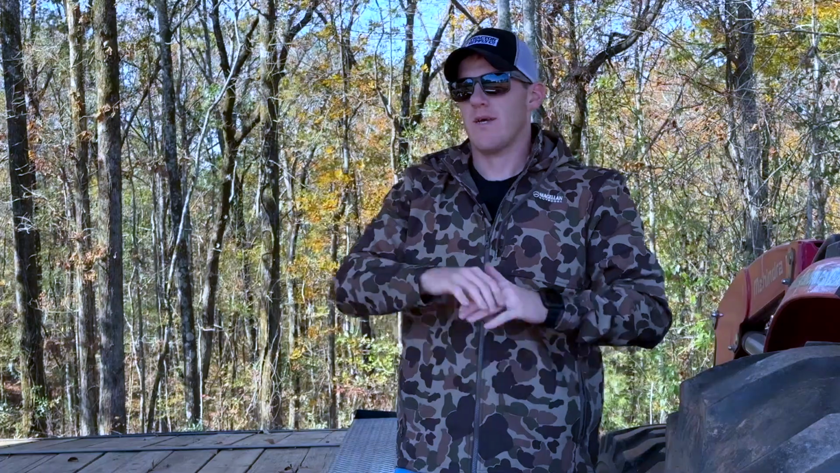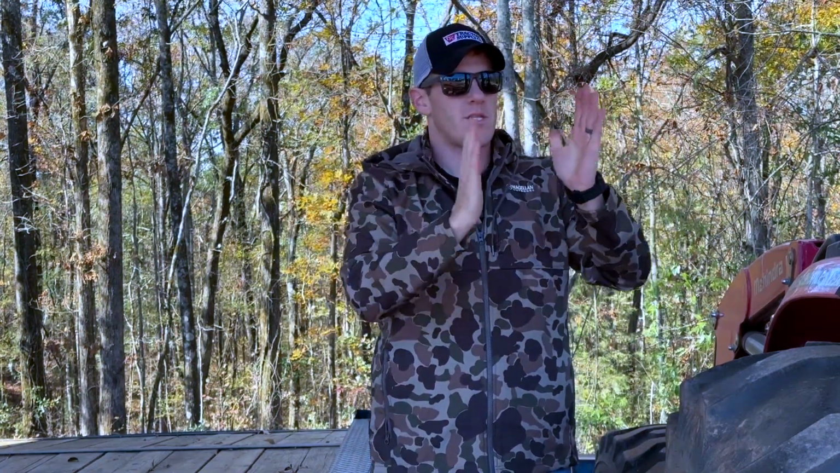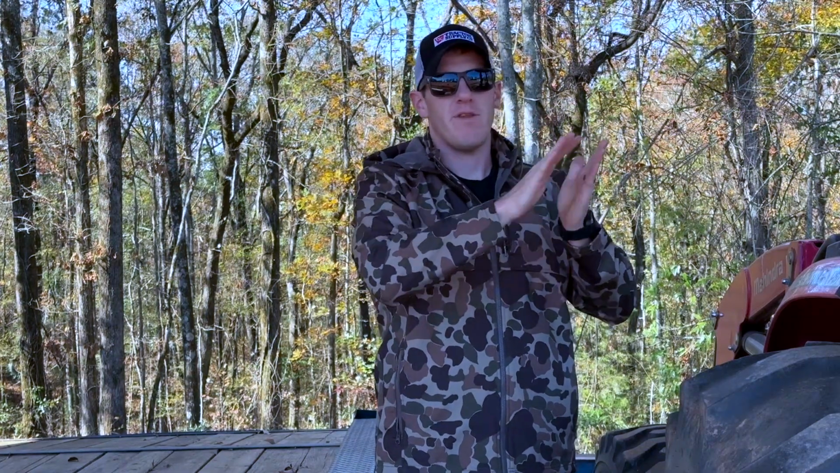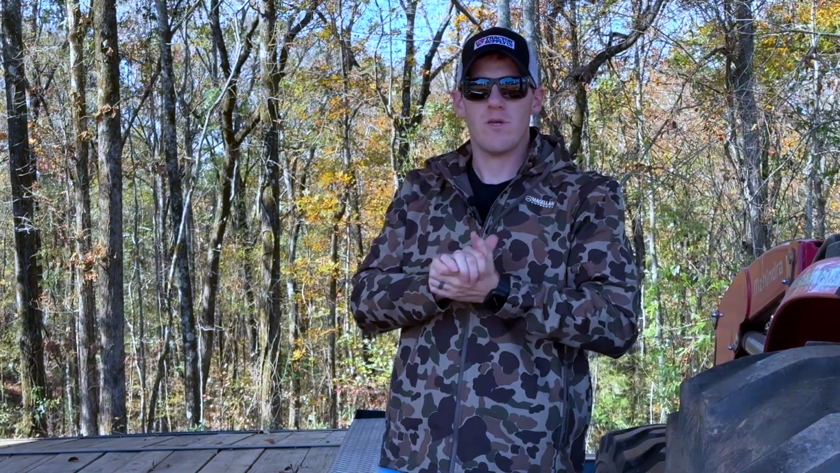It has a 60 hertz refresh rate, which on a pistol sight or a gun sight is probably the most important thing. That's how fast the picture is refreshing, because it's basically a camera. It's taking little snapshots and linking them together very fast to make a video. That's how video works, if y'all didn't know that. But anyway, 60 hertz means it's taking 60 pictures a second.